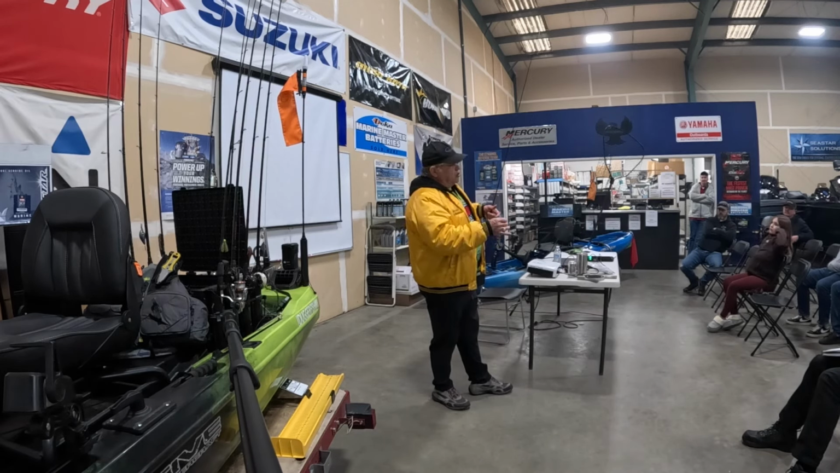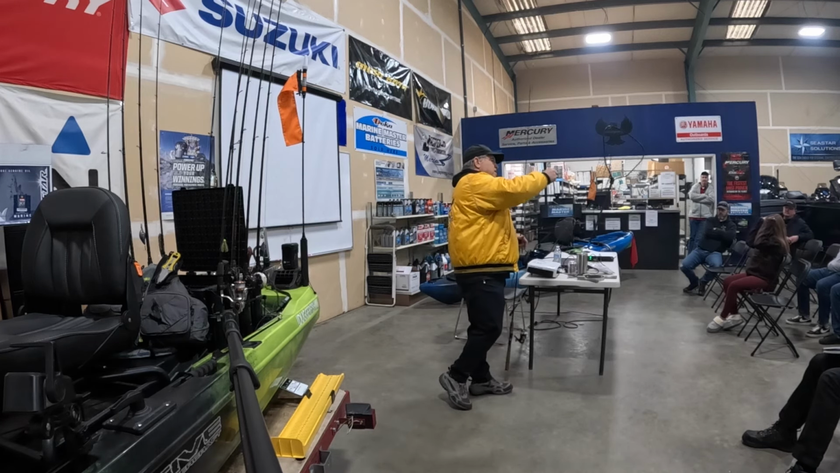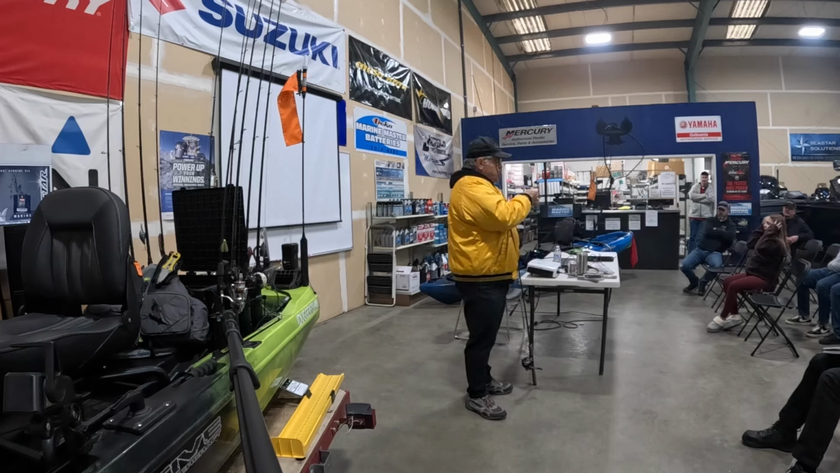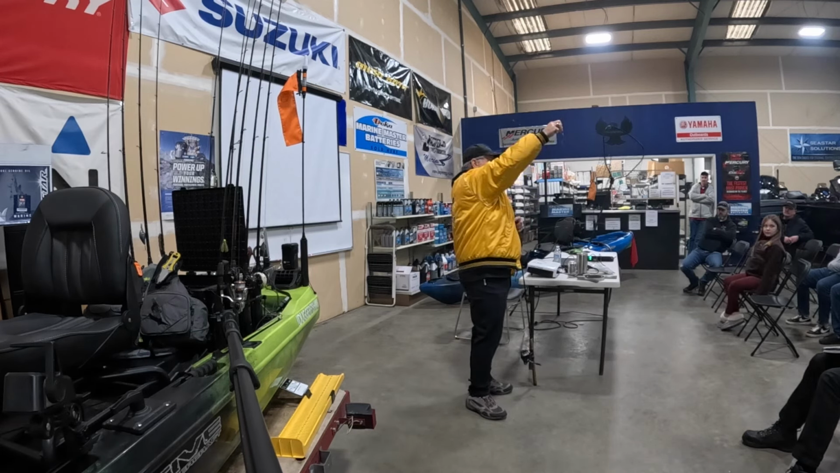this is how I nose hook them, right to the very tip of the worm. And then when I wacky rig it, I usually try to do it at the midpoint, and I hook it so that it hangs on both sides, but don't restrict yourself to this.